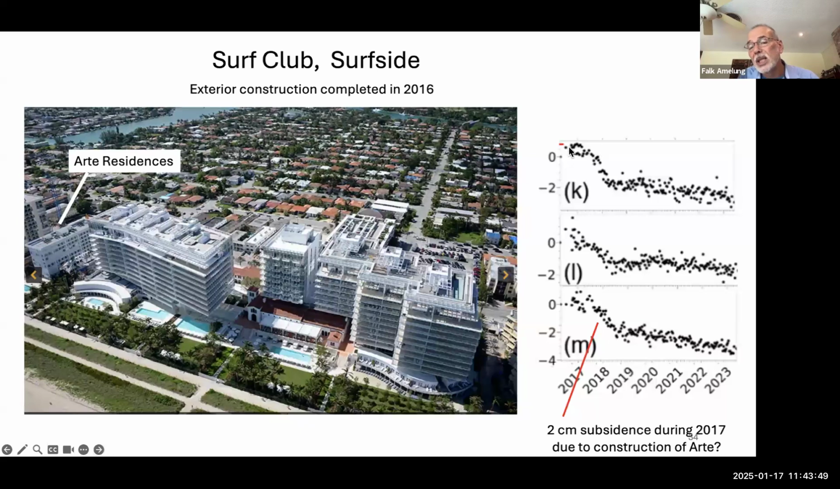2017, but the result is somehow surprising. There was little or nothing at the beginning, and then suddenly it starts. So it's hard to explain. There was a new structure built in 2017-18, the Arte residence. When this image was taken, it didn't exist yet. So it could be that this is related to construction vibrations related to construction of the Arte.